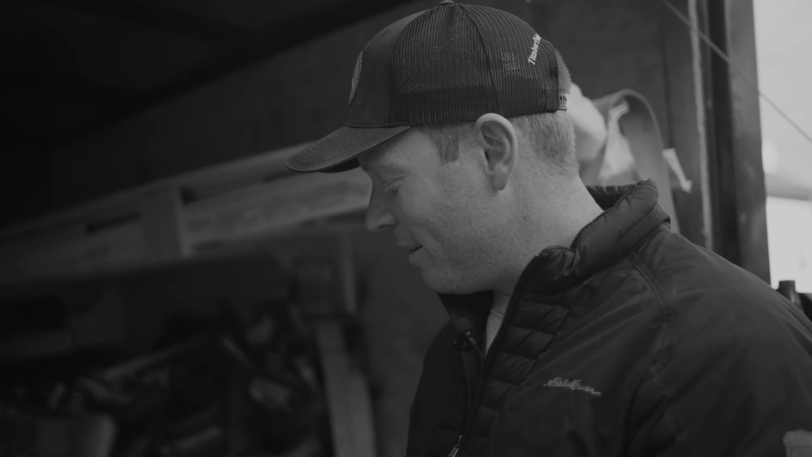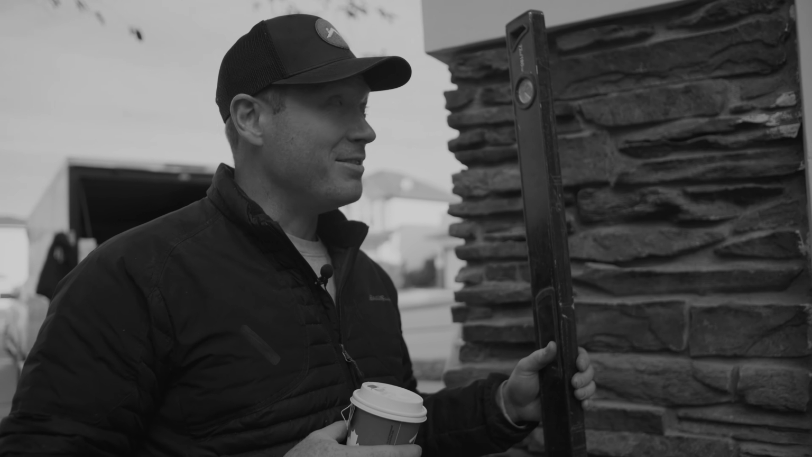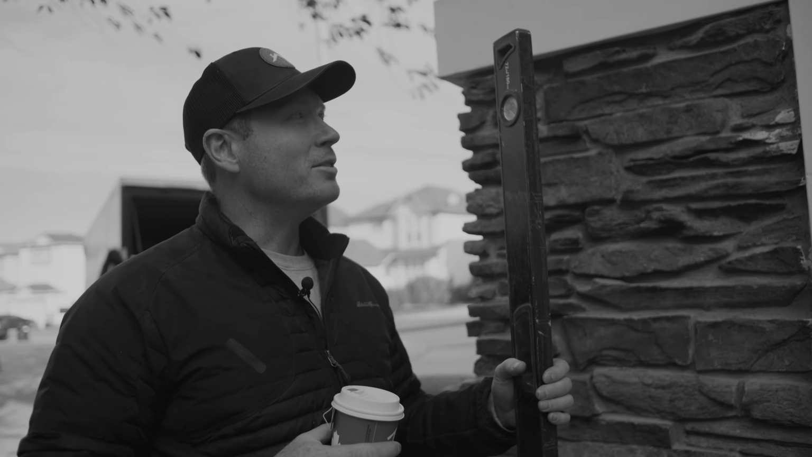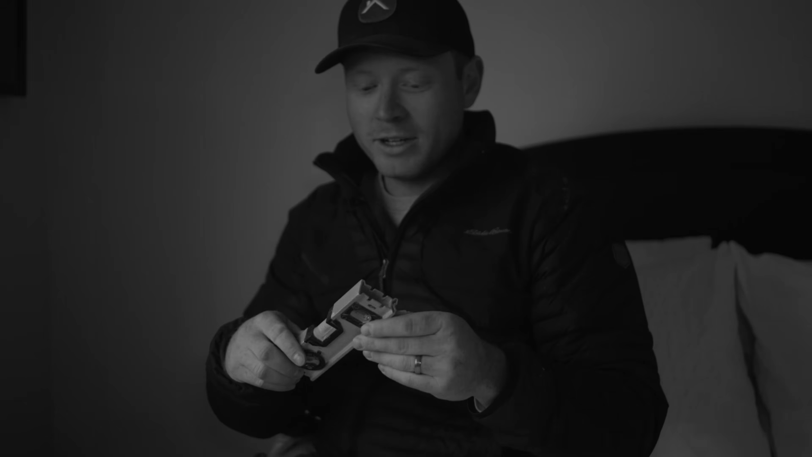I've never seen this in my life. He's trimming off his broom bristles with a grinder. Hey Chris, now that's a nice level. The big, long leg level. Taller than you, Chris. This is my kind of level. Look at that. Ingenuity. Take a big level, turn it into a small one. Easy to transport. Still works.